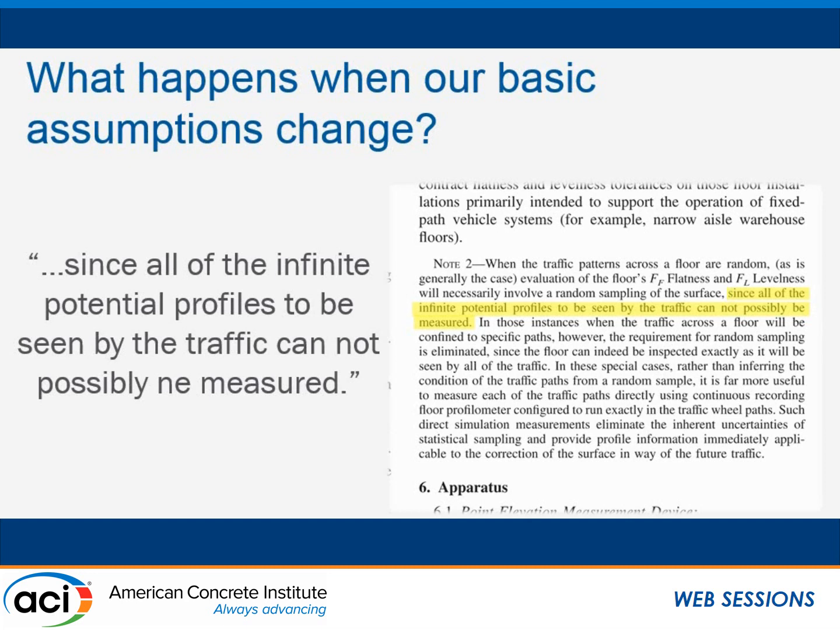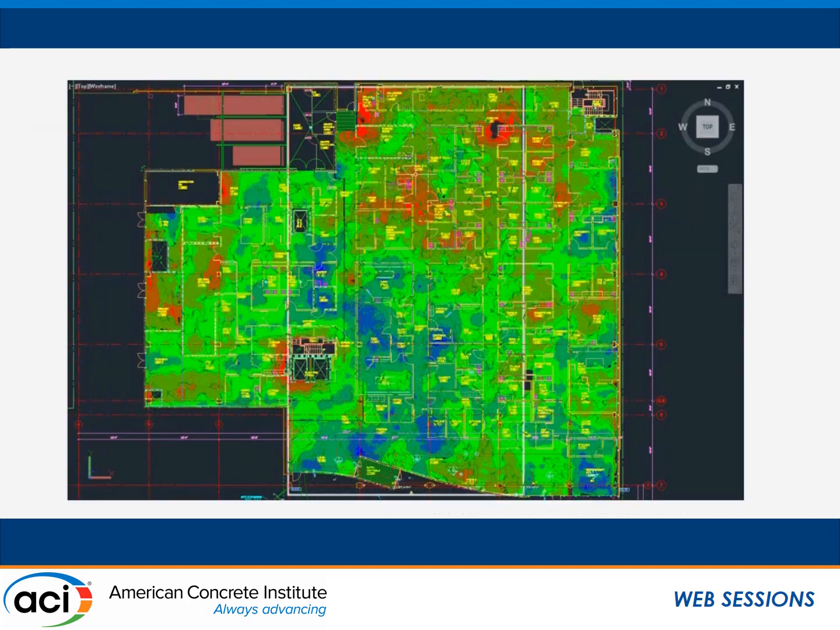Now that we potentially have a way to easily and economically profile an infinite number of ways on a concrete floor, how does that change our assumptions? That's a really big question that we're trying to answer in the ACI 117 laser scan committee.